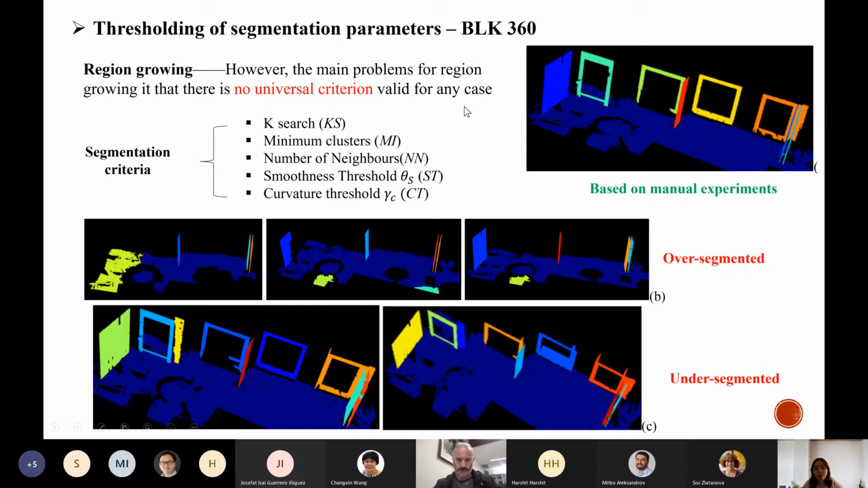It means although previous studies have used region growing for point cloud segmentation, we need to set some parameters first, and the thresholds for the parameters may not be effective for our case. So we need to explore how to select the threshold for the segmentation criteria.